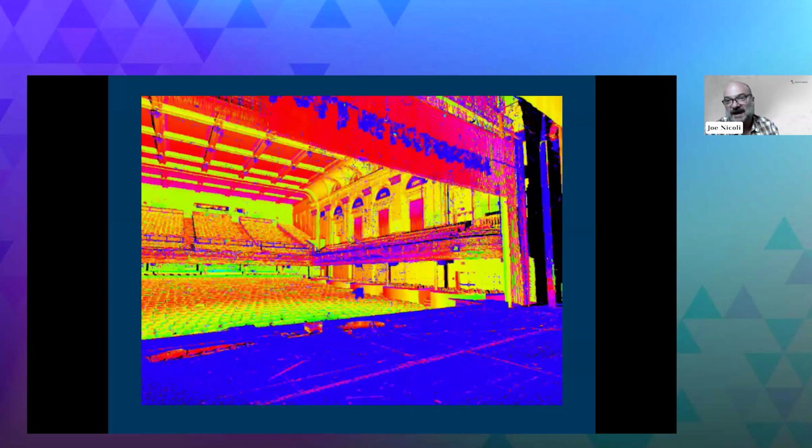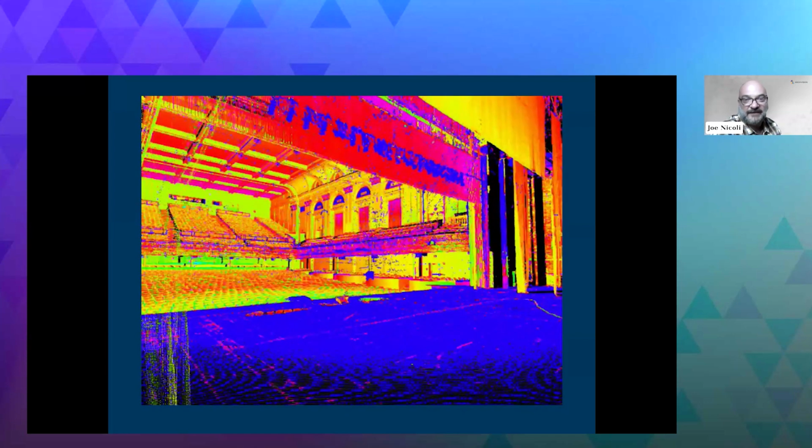Now, if we were actually scanning that space to do a model of it or to do something else in that space, it'd probably take 20 scans. It might take 2 hours of running around there with the scanner to really fill in all of those areas that were blocked from the center stage scan.